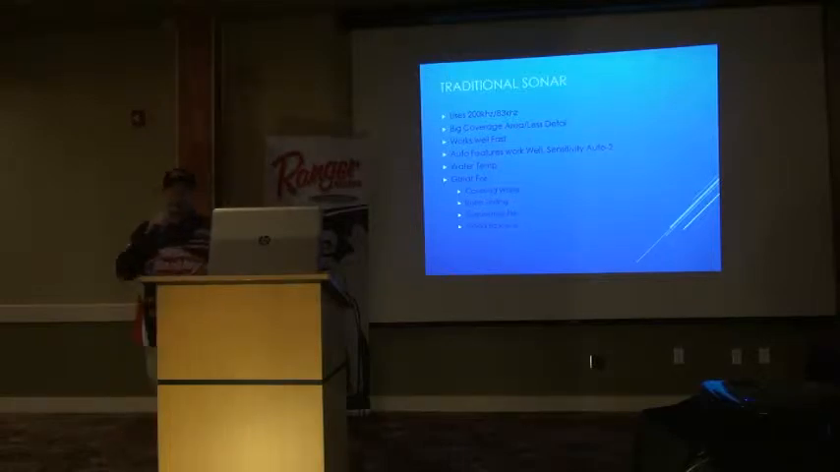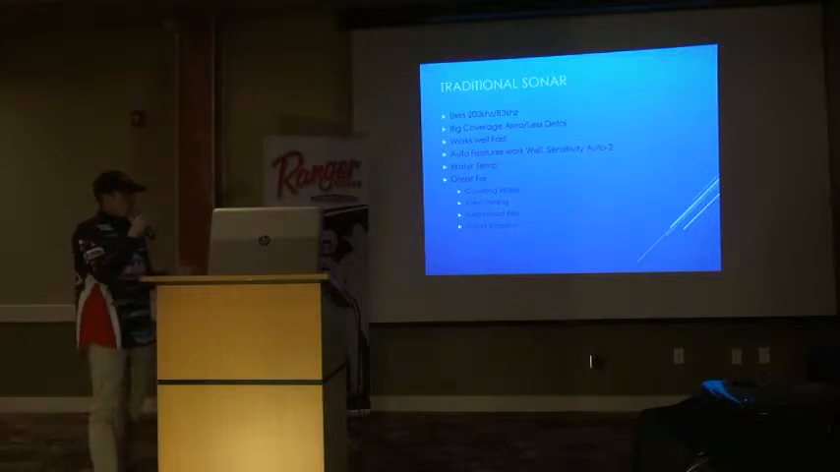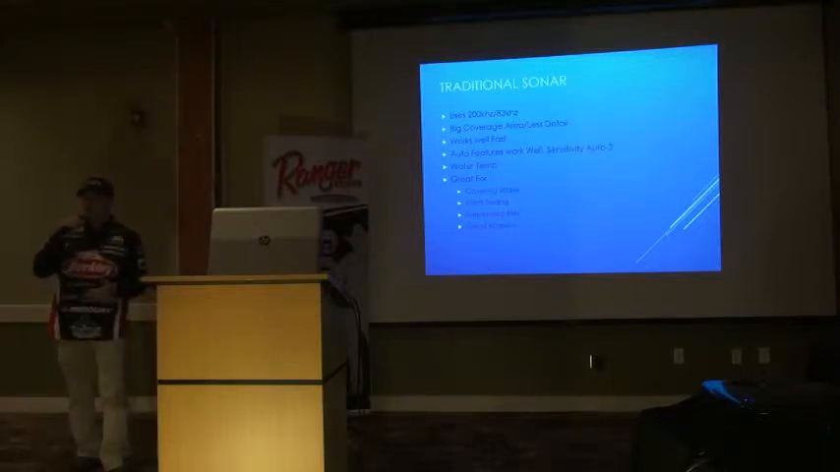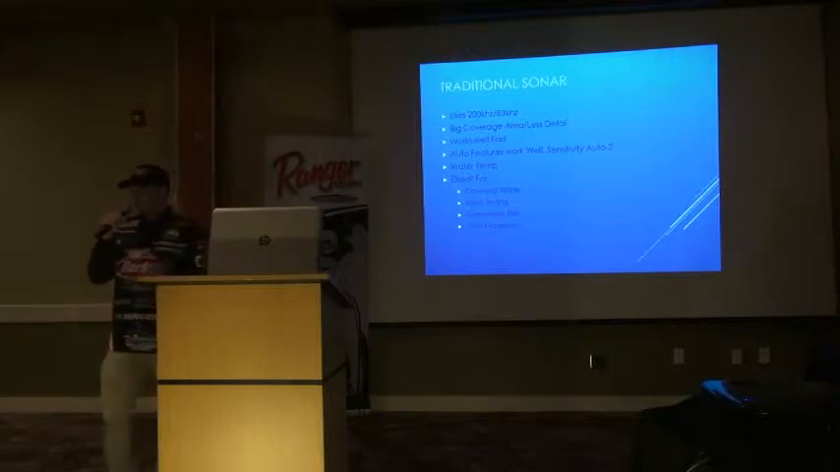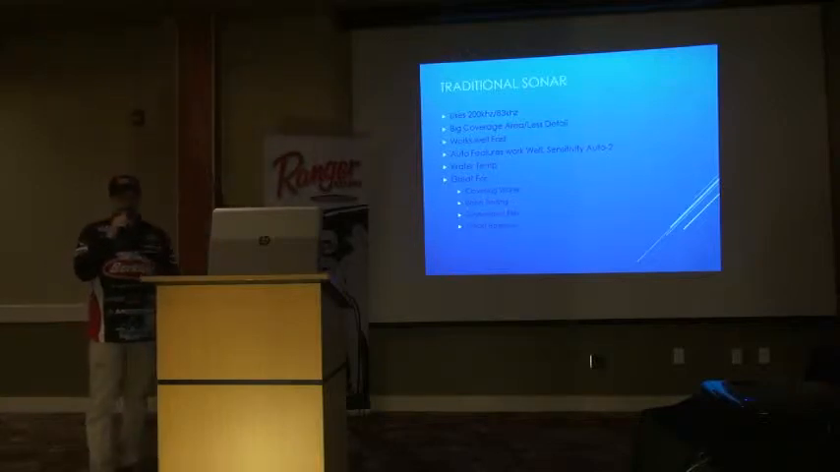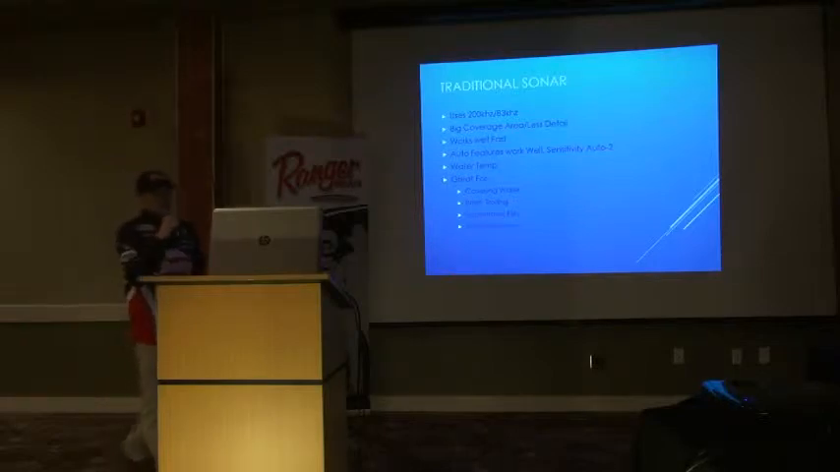Typically on Lowrance units, I run the auto sensitivity most of the time, and I usually scale it back to -2, sometimes even -3, to eliminate some of the clutter that's in there, especially with some dirty water lakes. That auto feature adjusts itself all the time. It's just scaled back a little bit compared to the auto setting, basically auto being 0. And traditional sonar, same with most other sonar.